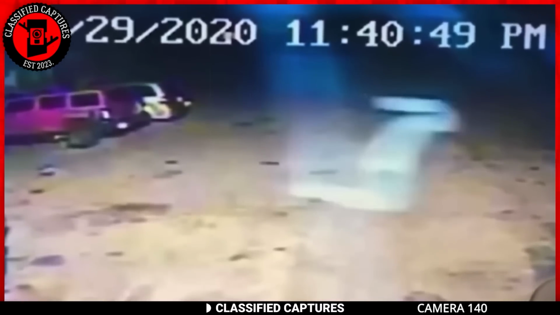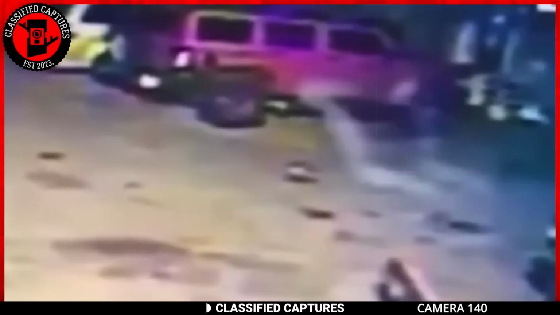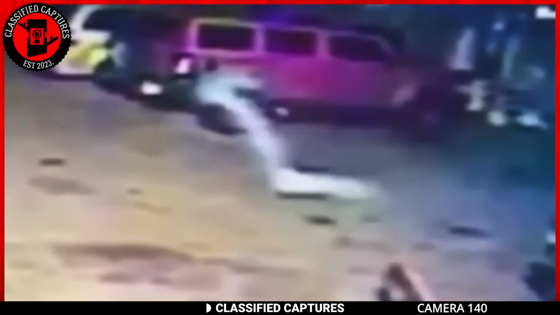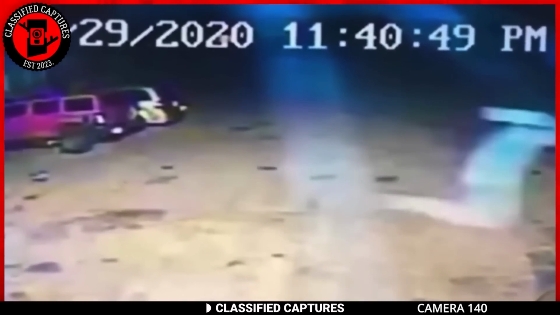Now, the property owner was very alarmed when he saw the footage. This entity looked very weird, and its movements were very eerie, almost as if it was floating and gliding at the same time. What do you reckon it could be? Please do share your thoughts and experiences in the comments section.